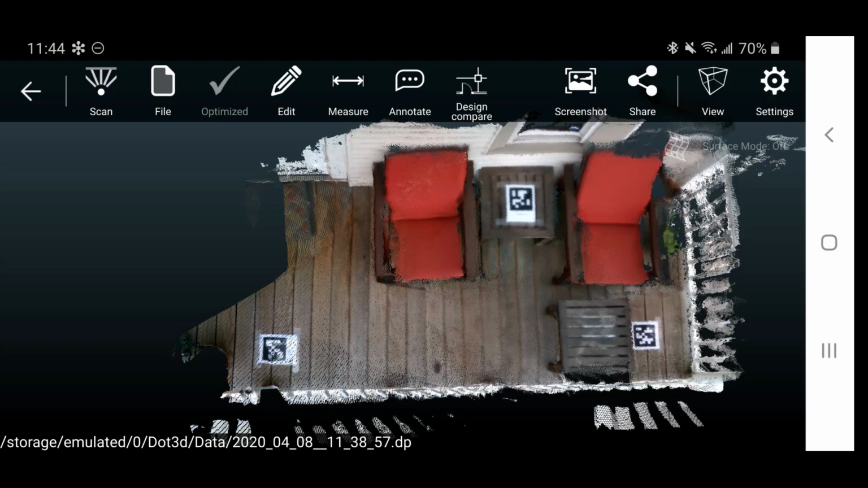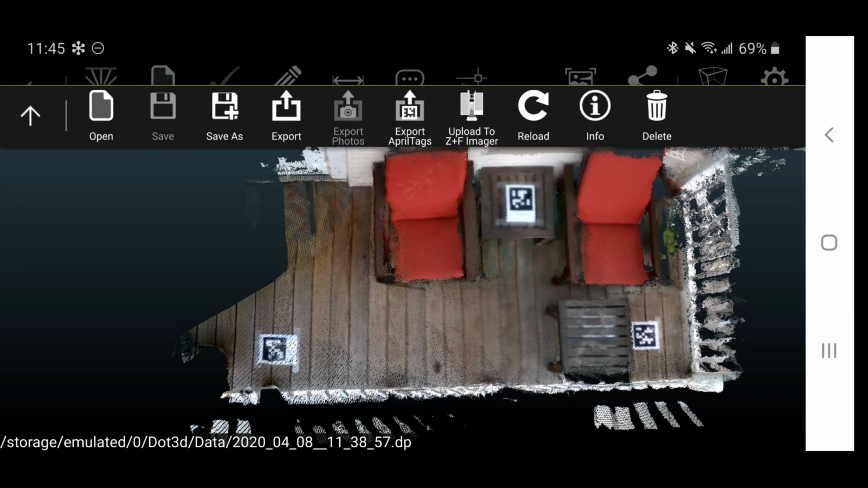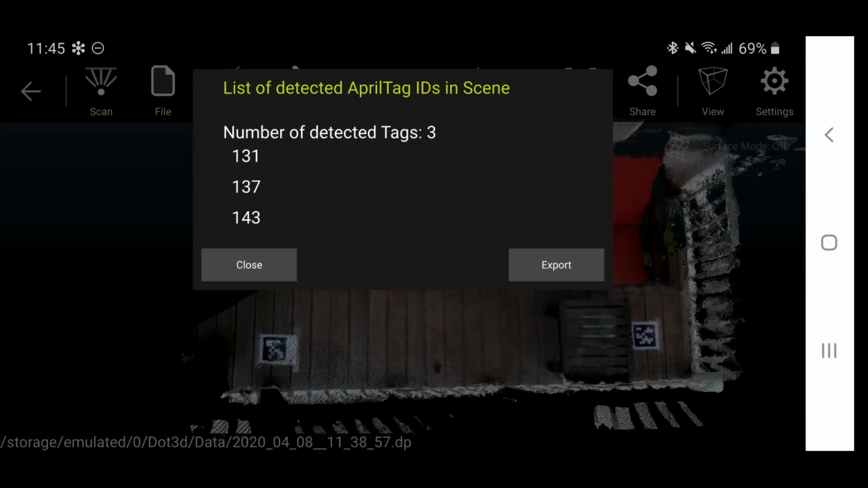Say you've maxed out your single scene size, whether you're using that option or not, and you want to link multiple scans together accurately. In the latest version of Dot3D, you can now utilize the AprilTag targets as reference coordinates to link multiple scans together directly from within Dot3D. To do this, you would just go to File, and you have this option to export AprilTags. What this does is export a simple text file that can be read back into Dot3D.